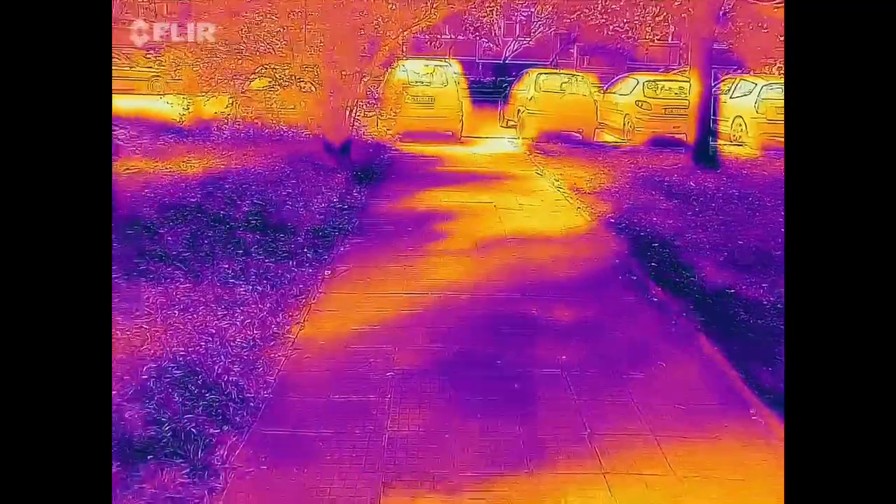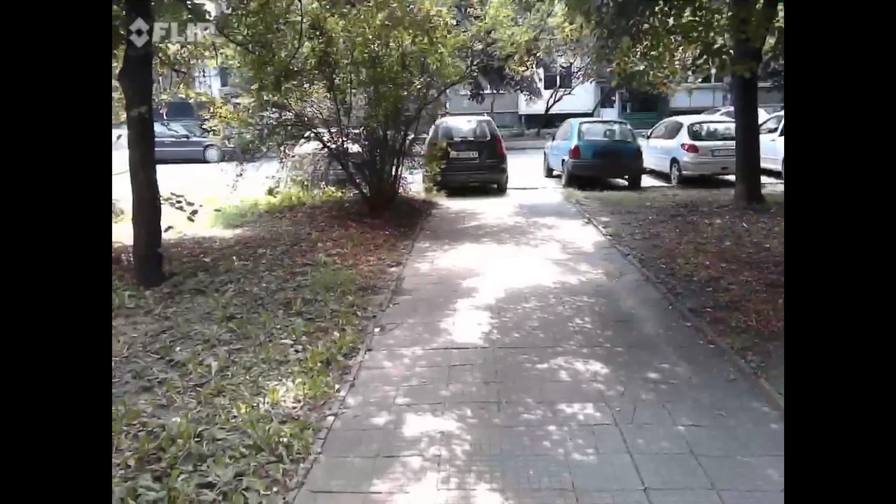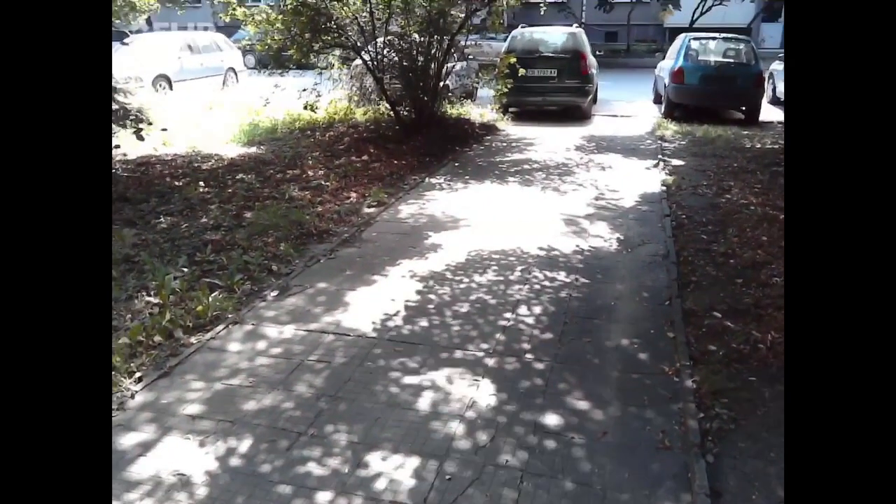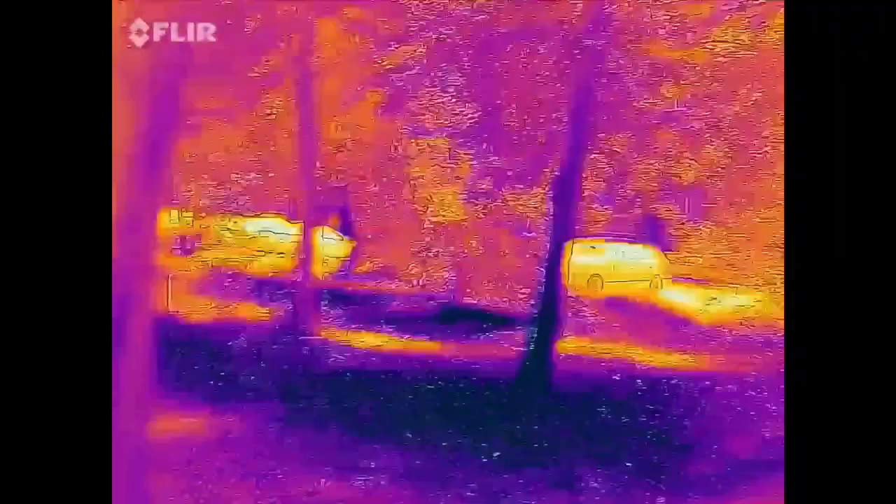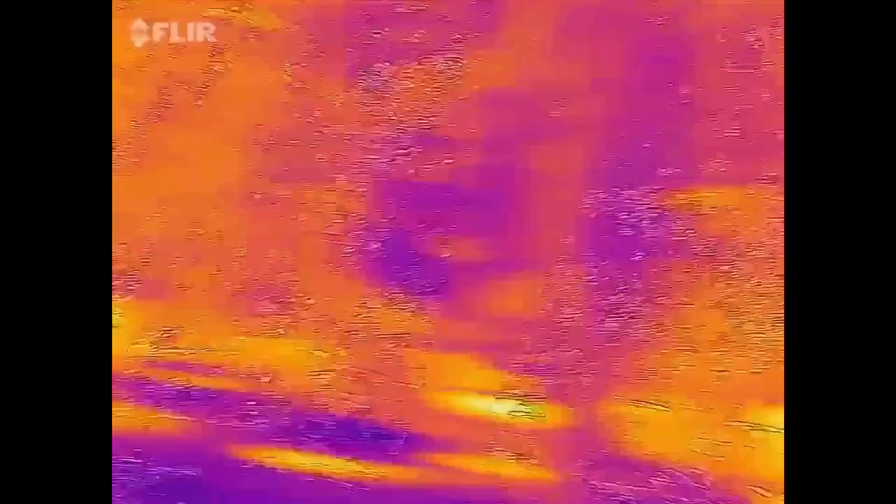And look at this here. The sun is shining through the trees like this. And so obviously it's making the path warmer where it shines on it. It looks pretty beautiful if you ask me. I'm going to walk around a little bit more and see.